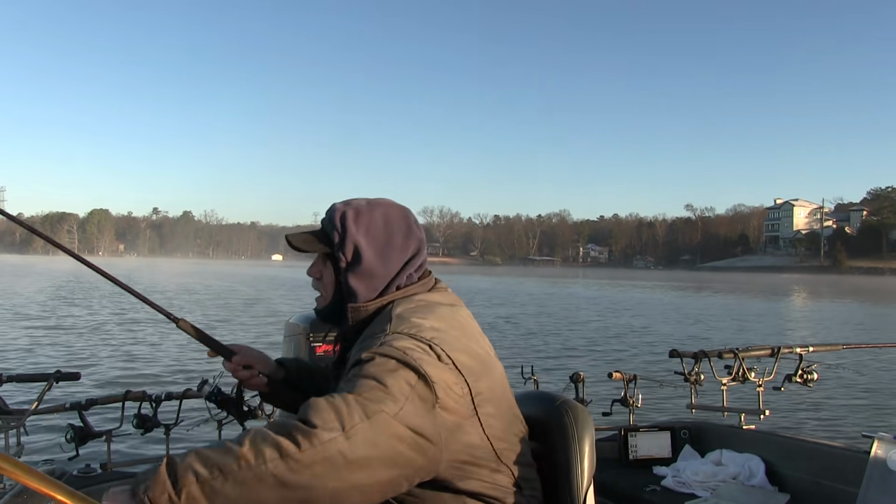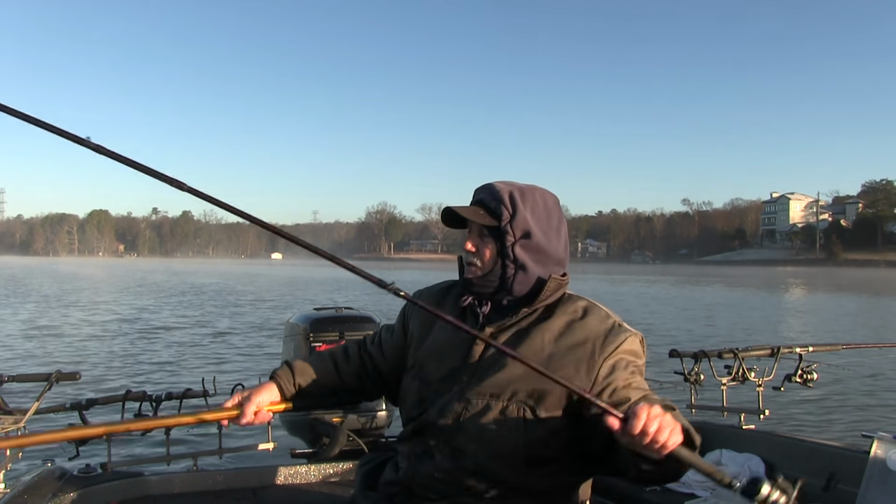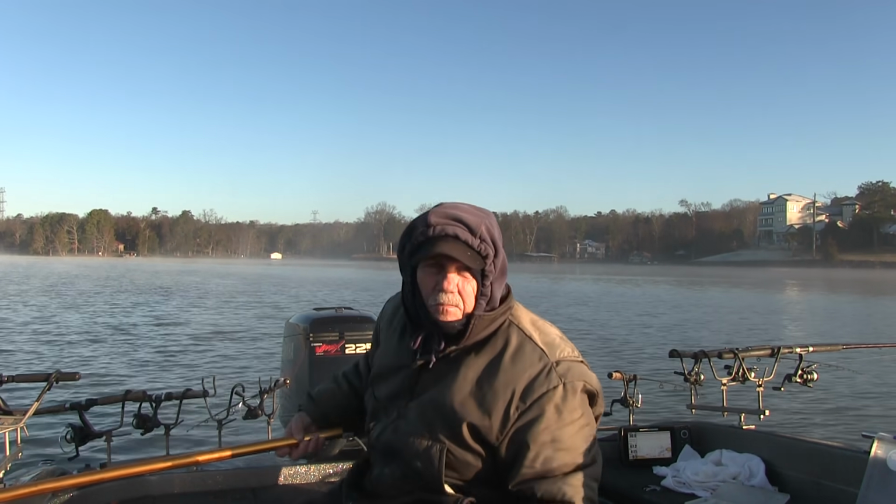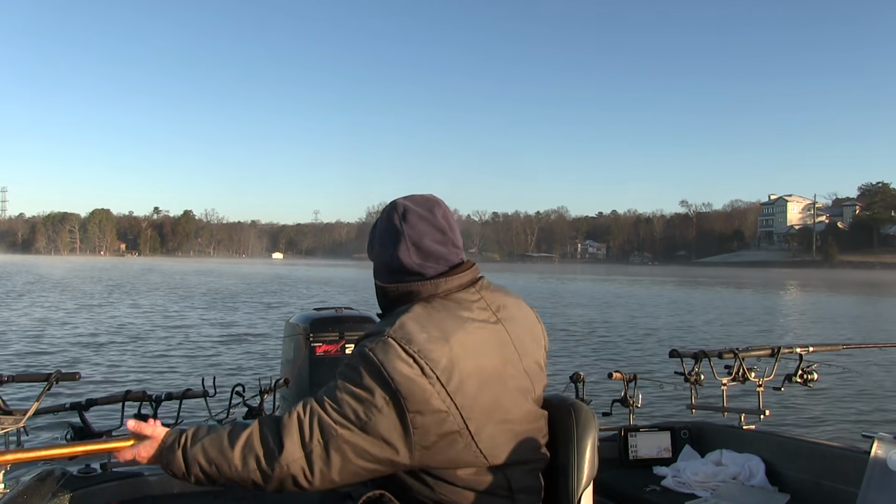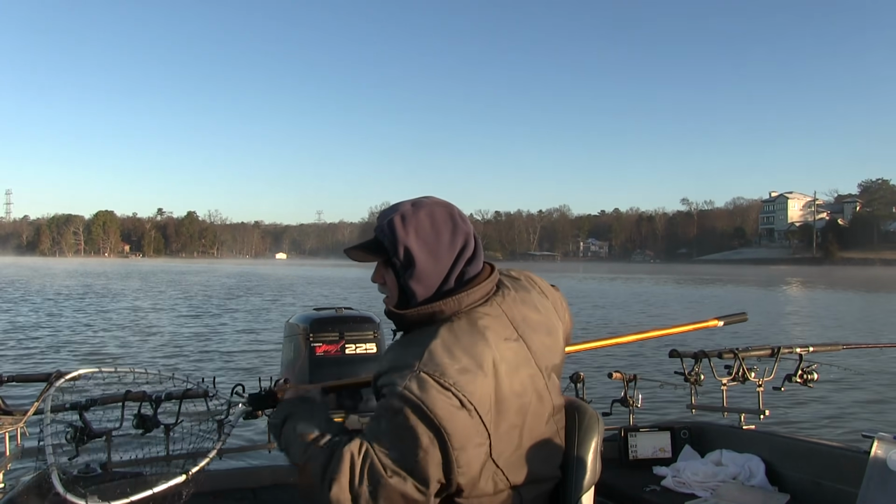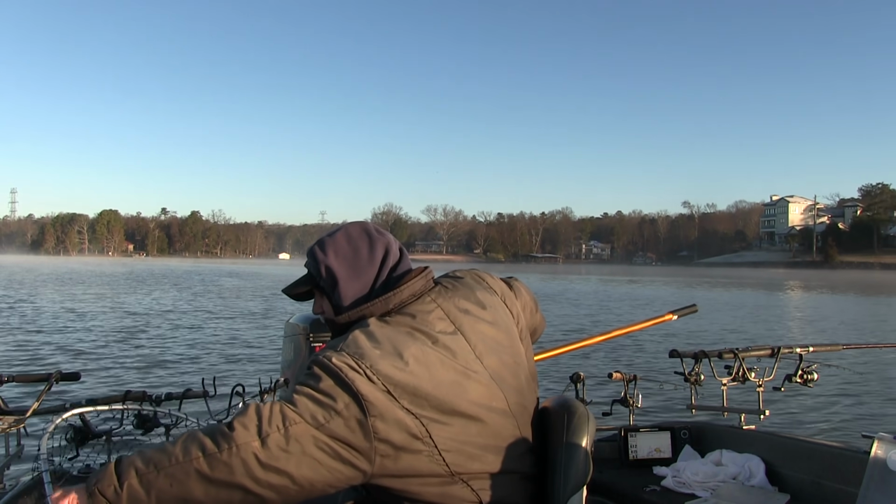It's a little bit better. Whether I can keep them alive, because we do have a little tournament we're going to fish, whether I can keep them alive or not is another tale. But just getting started, we ain't even got the table set good and we're catching some fish.